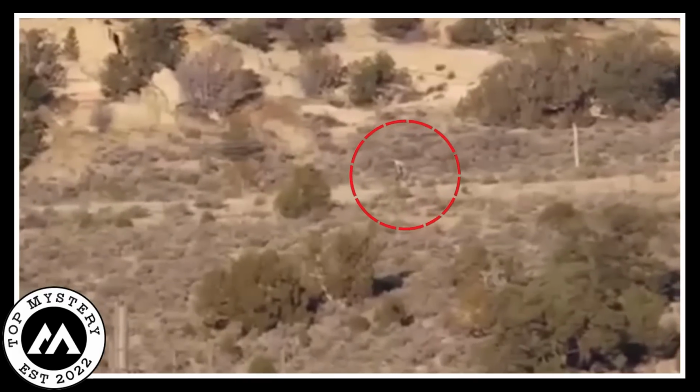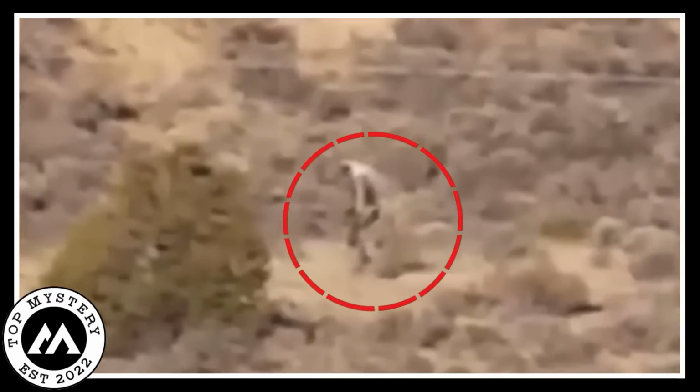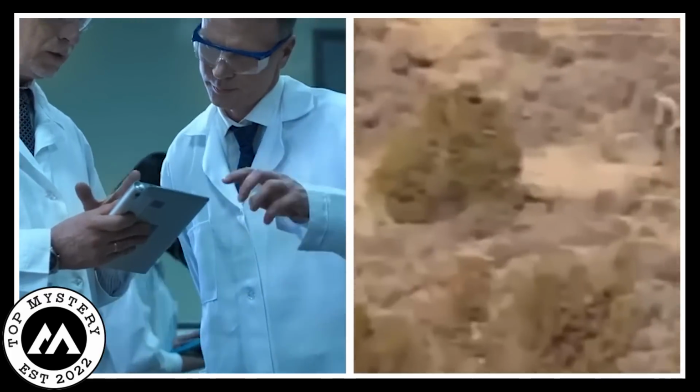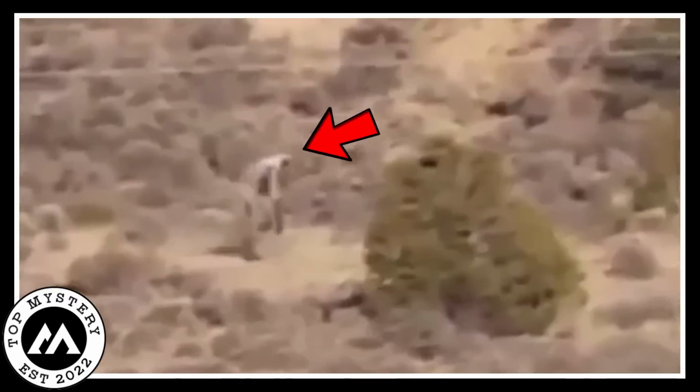Picture a place with lots of sand, and in the middle of it all, you find something that seems like it should be in a fantasy tale. It has the same body shape and features as a person, making it even more unbelievable. Now, locals and scientists are working on this discovery, trying to figure out what this desert human look-alike is about. It's like a riddle waiting to be answered.